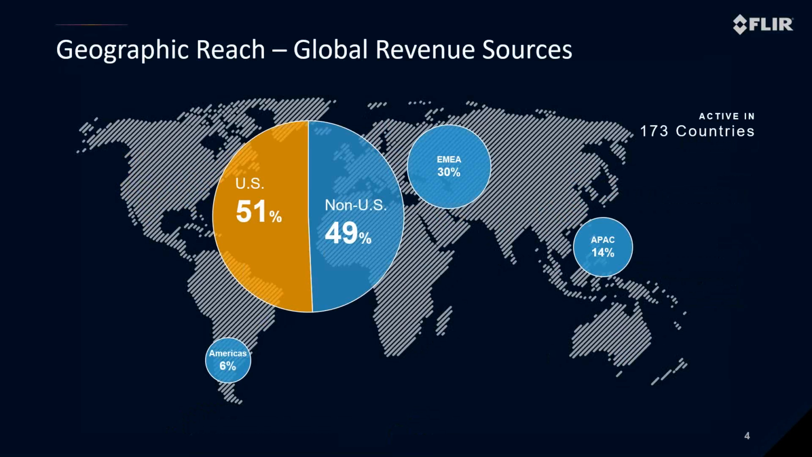This global presence is reflected in the fact that nearly half of our revenue comes from regions outside of the US. Europe alone accounts for about 30% of our total annual revenue, which equates to just over 500 million worth of sales last year in 2019.